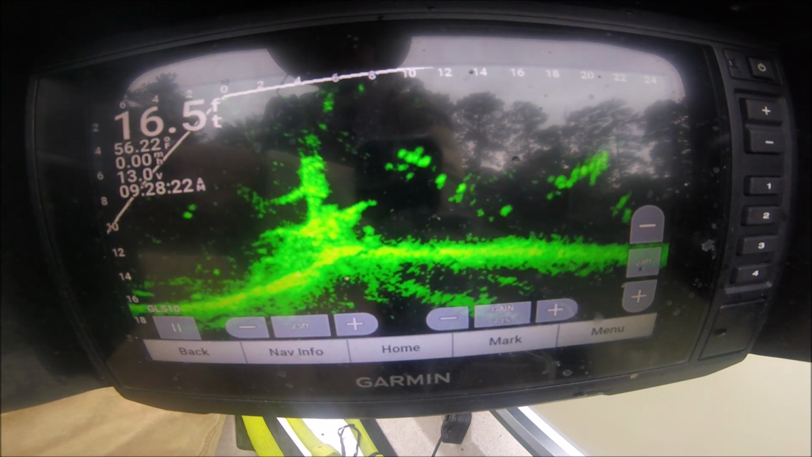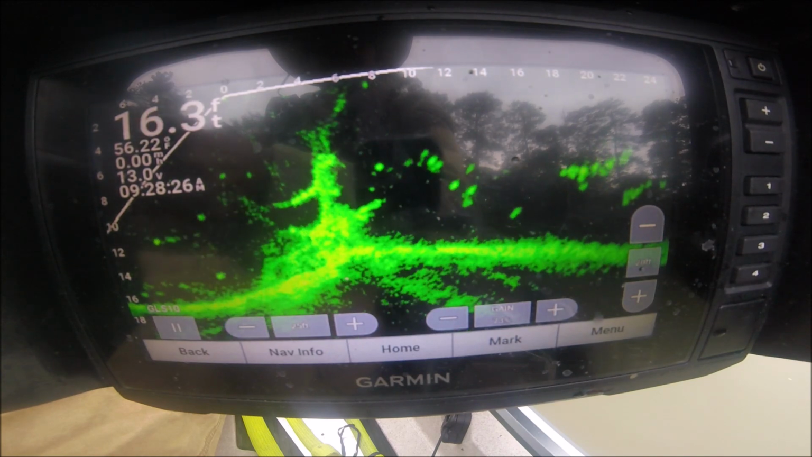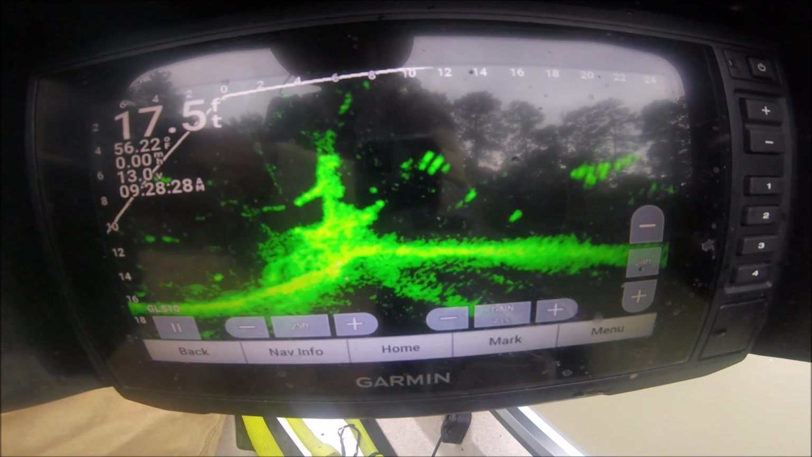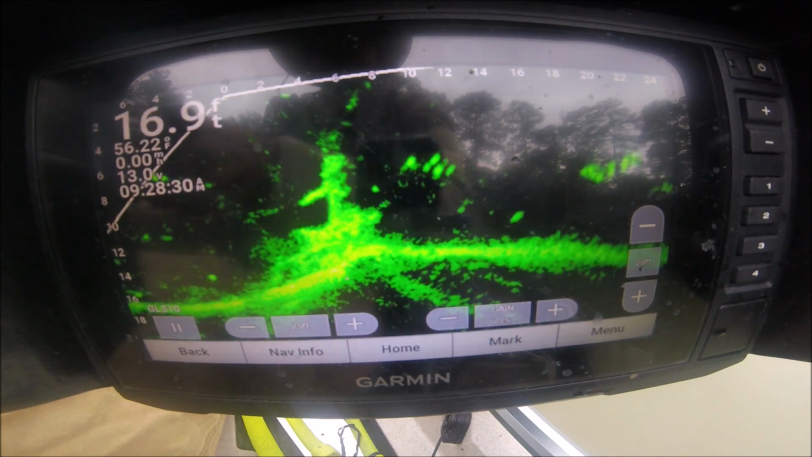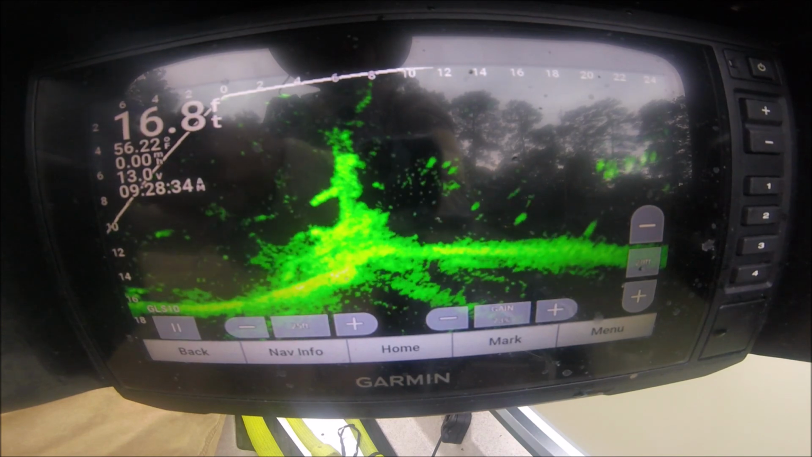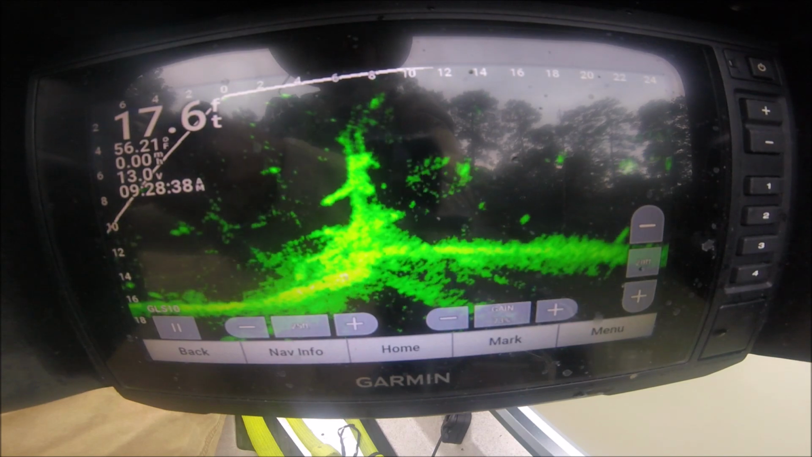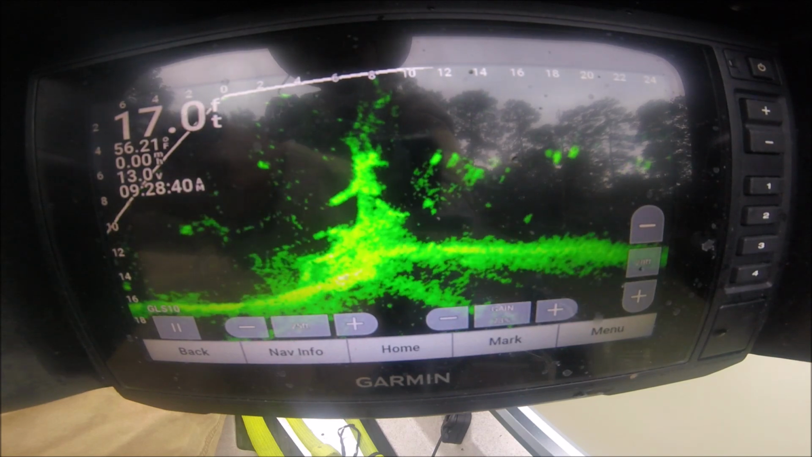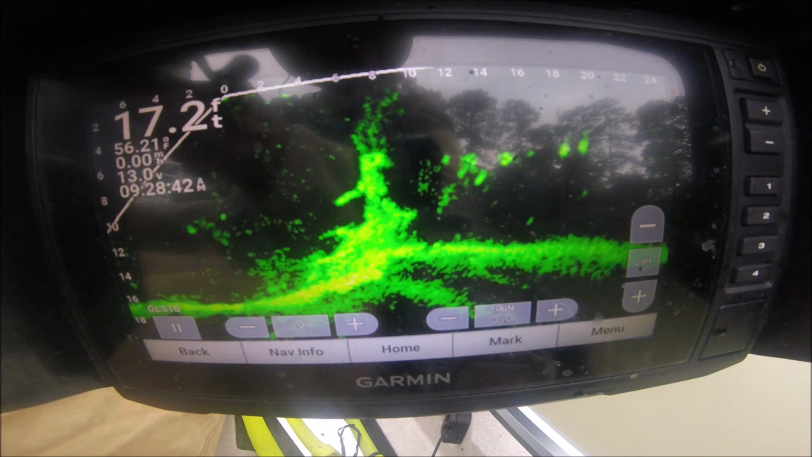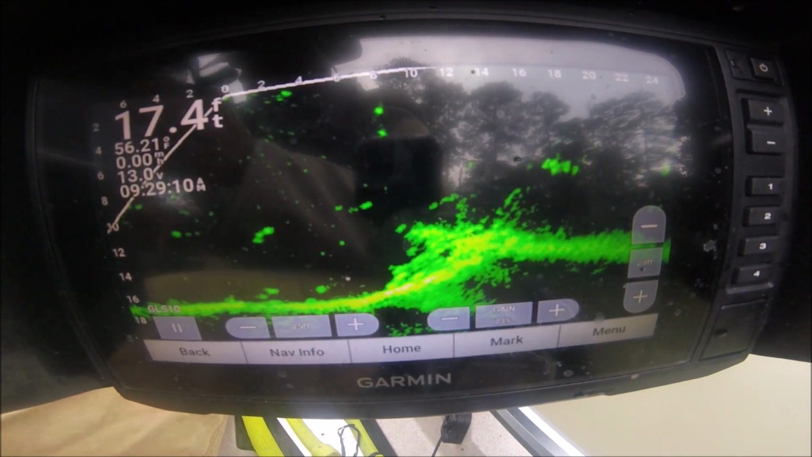Is that him? Nope. Still under that limb and I can't see him. A lot of times when I can't see him, I know he might be hugging real close to that tree. And I try to get him off and under there like that. He ain't going for it. Alright. Let's leave him alone.